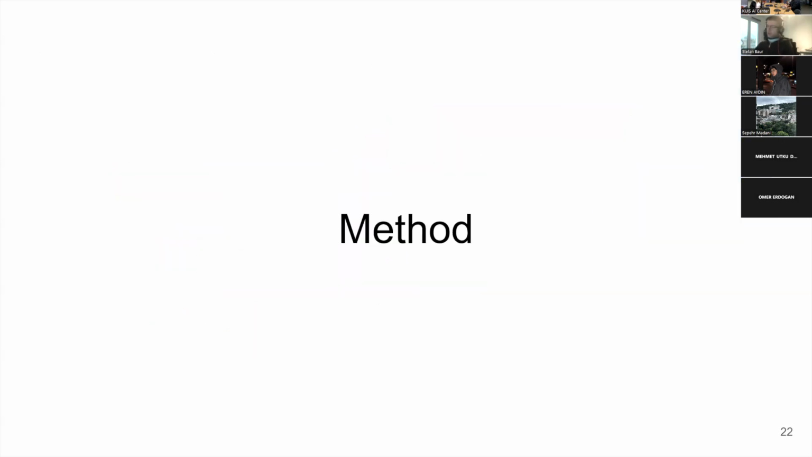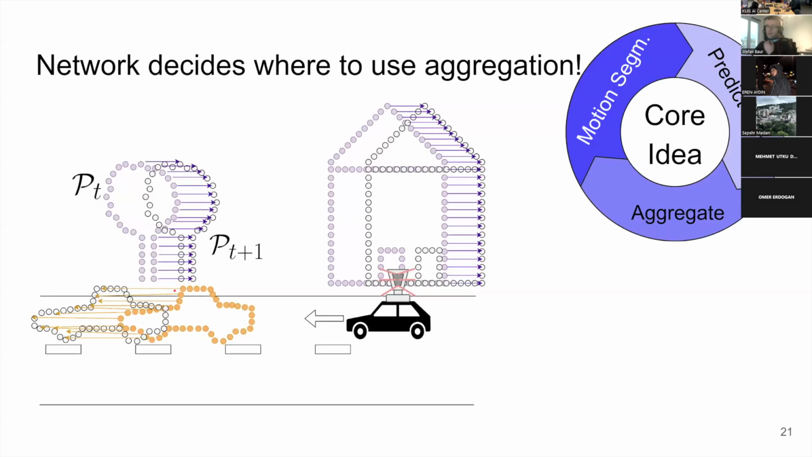So how do... Can I add something? Yeah, sure. You don't directly predict rotation and translation, but you predict it from the predicted scene flow. Exactly. What is the reason? Why do you not directly predict an RT? What is the benefit of predicting a scene flow first?